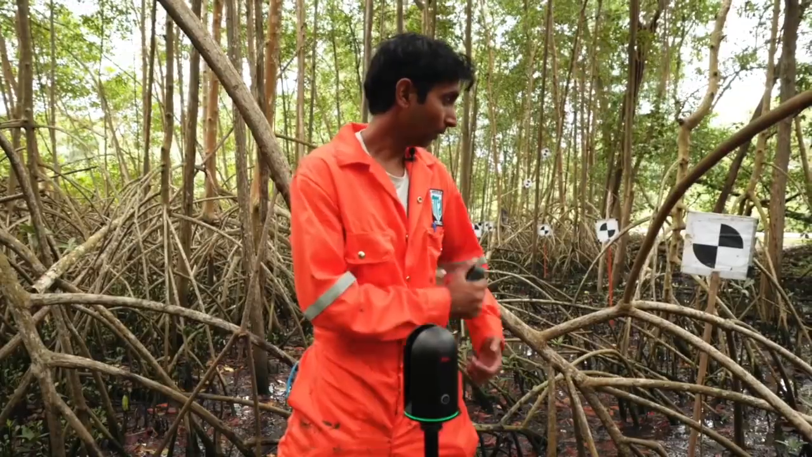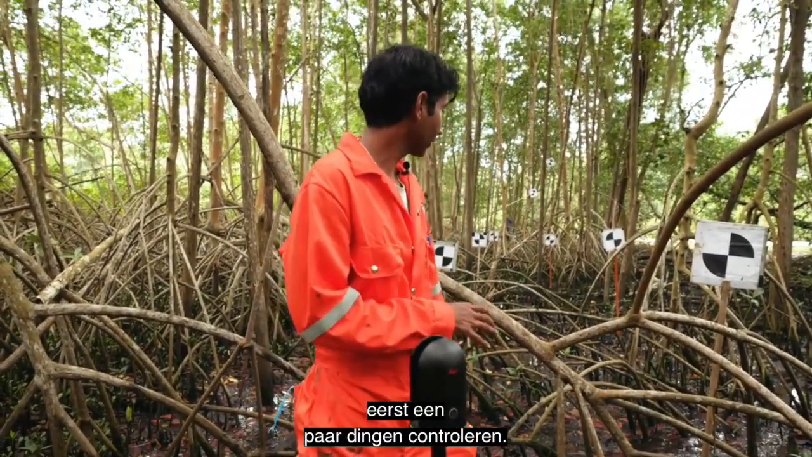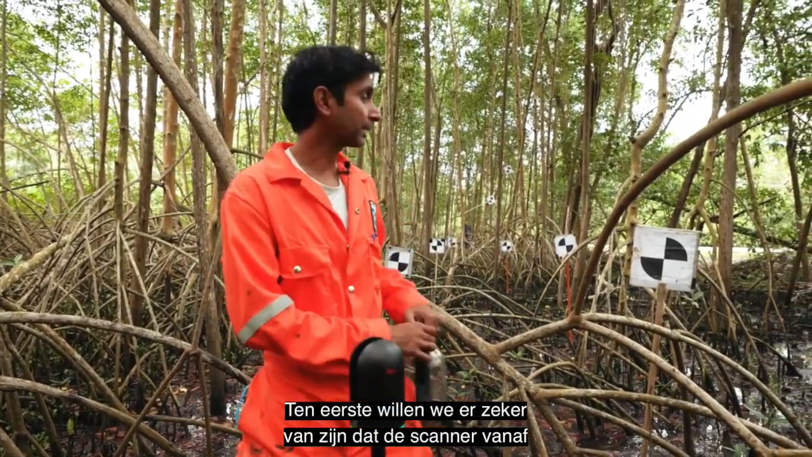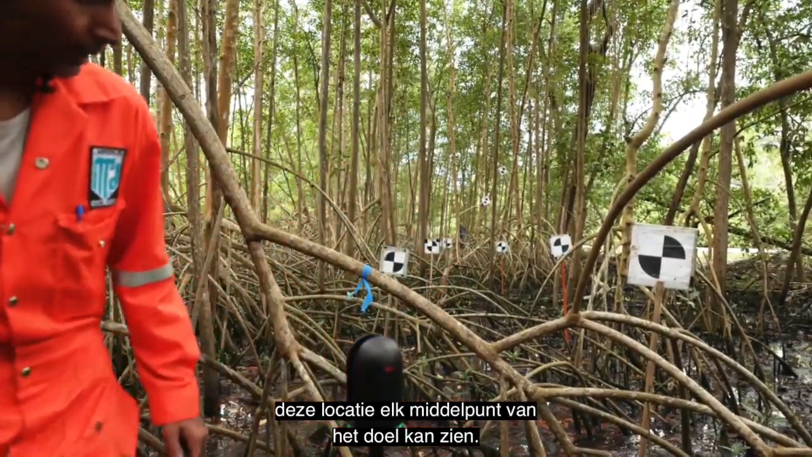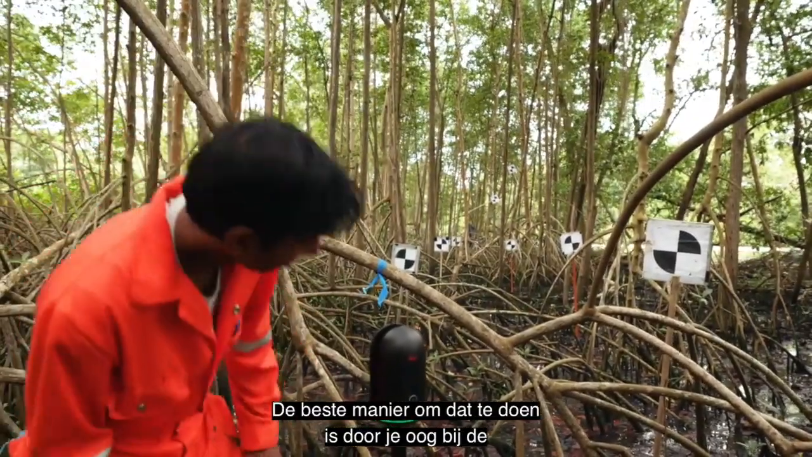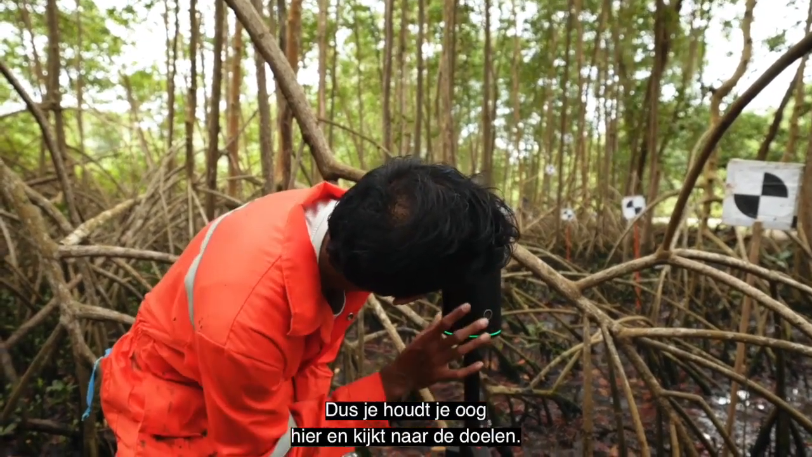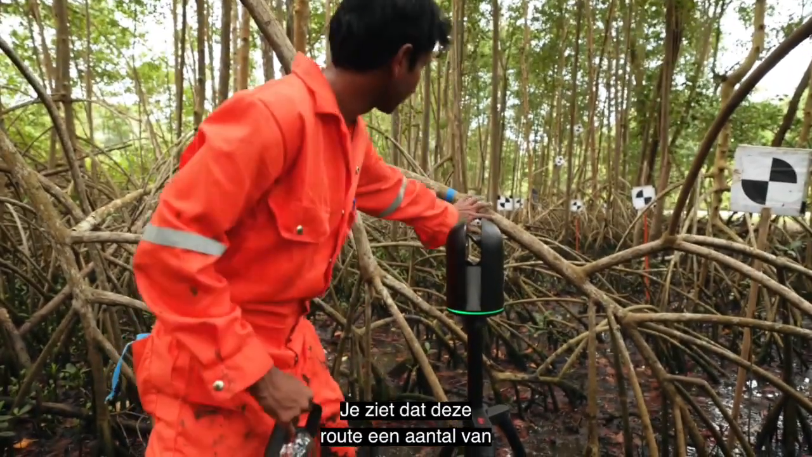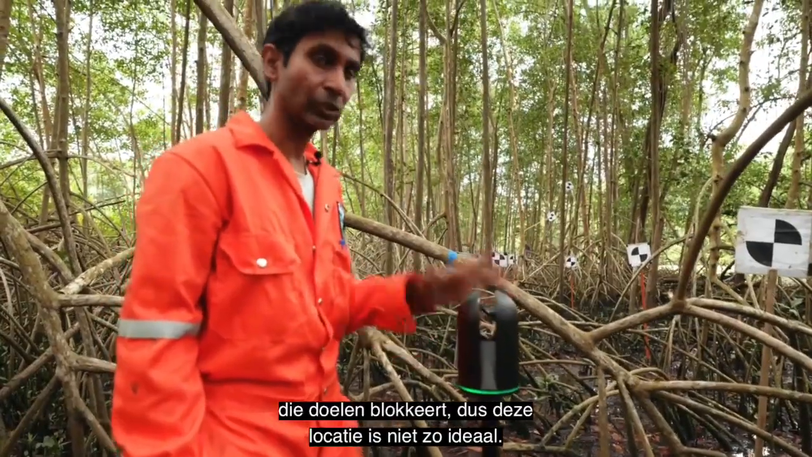Now, before we start scanning, we have some checks to do. First of all, from this location, we want to make sure that the scanner can actually see every single center point of the target. So the best way to do that is you put your eye by the scanning emitter, which is right here. So you put your eye right here and we look at the targets. So we see down there, this root is blocking several of those targets. So this location is not that great.